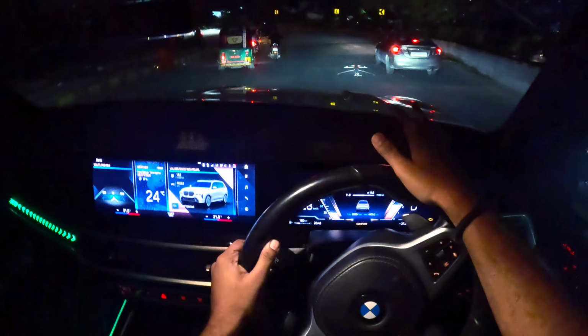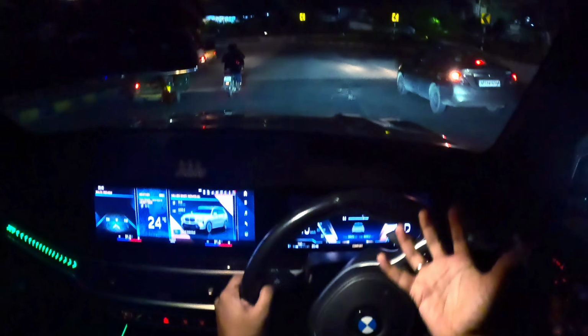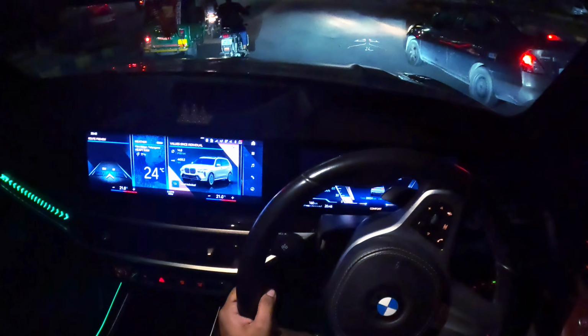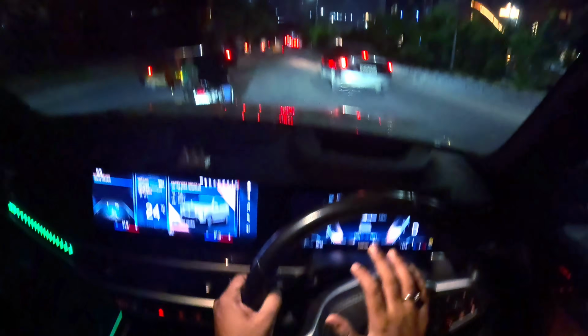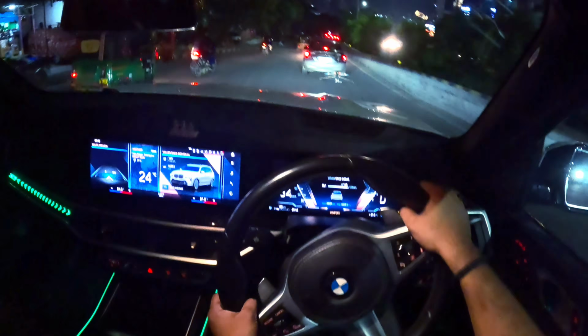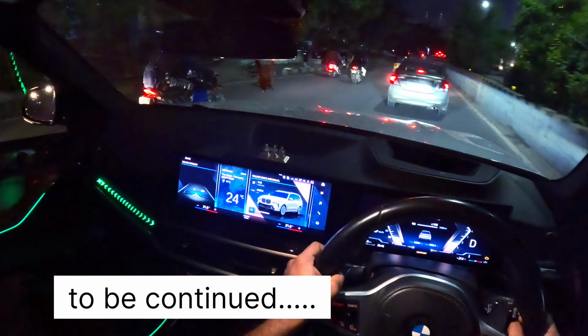Even on the speed breakers, as you can see, it doesn't carry its wobble very long. It contains itself within a few seconds, like 1 or 2 seconds, which makes the car feel very planted.